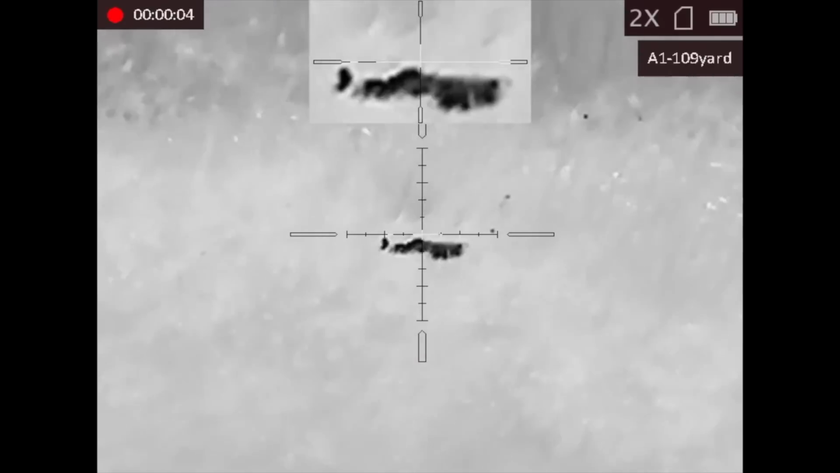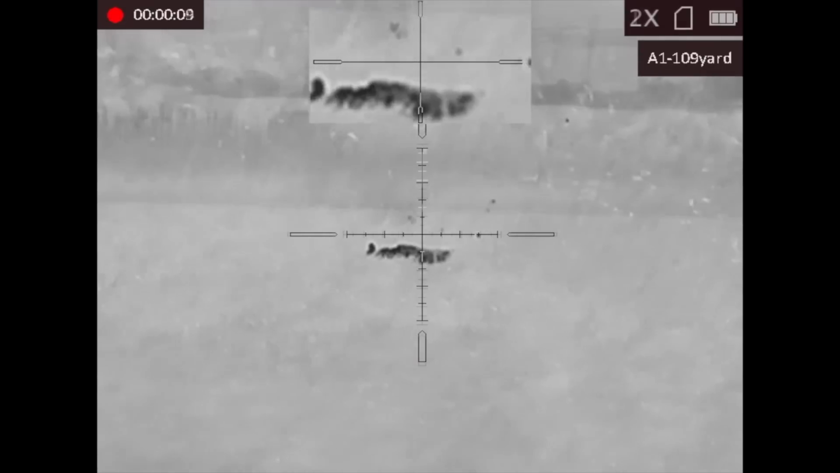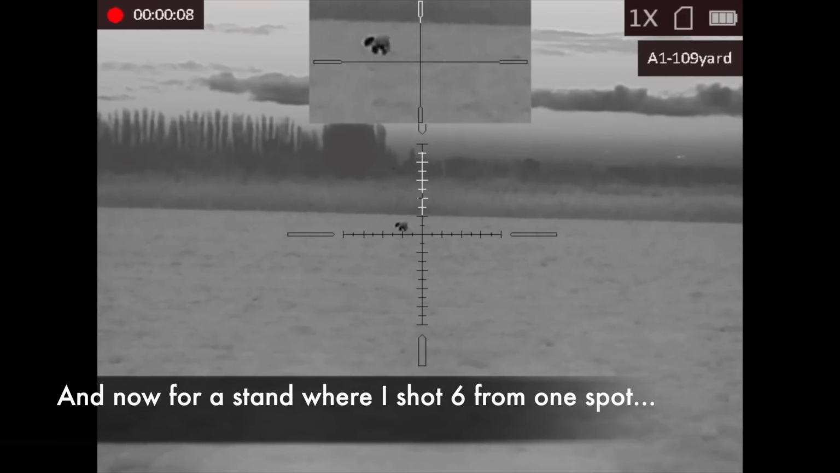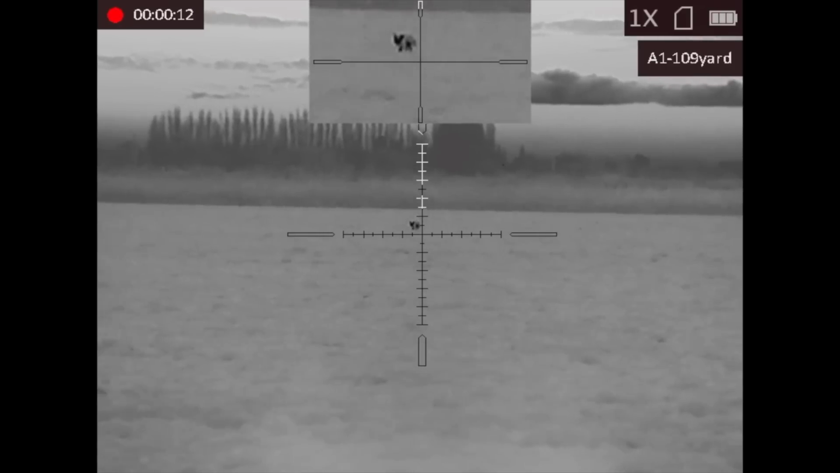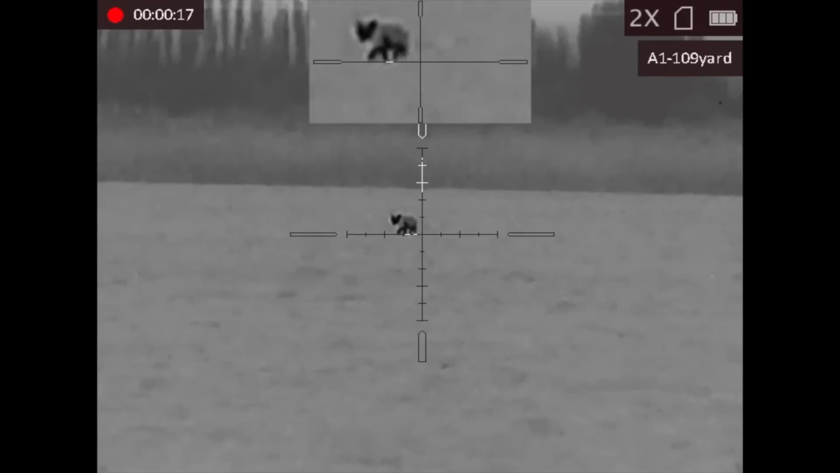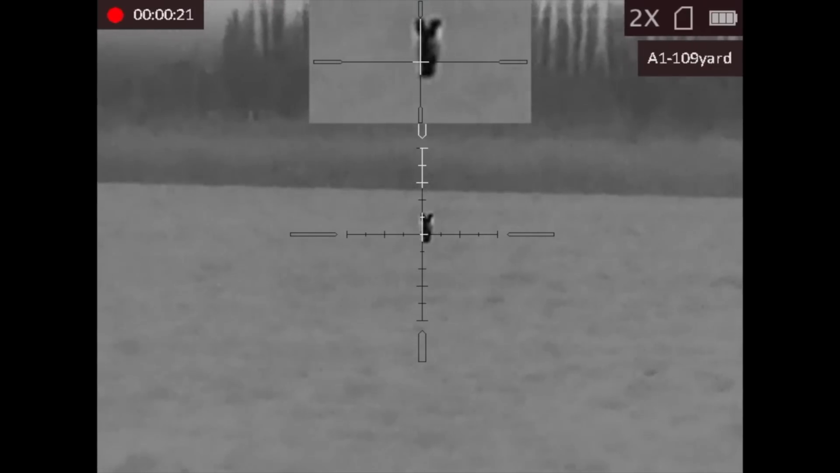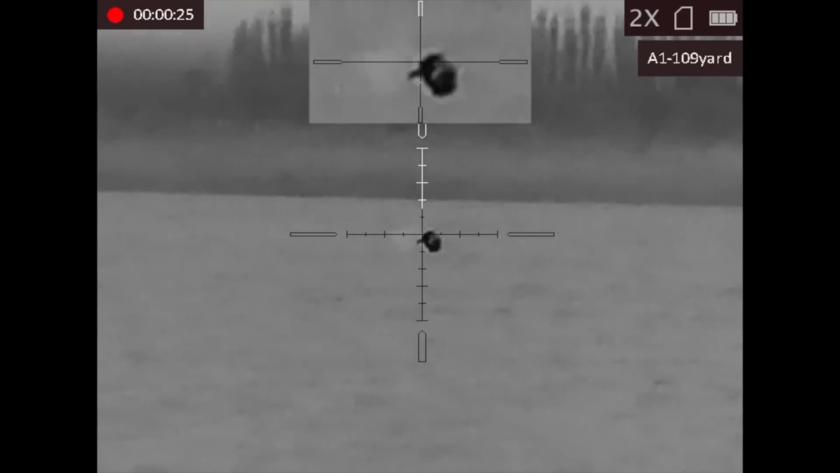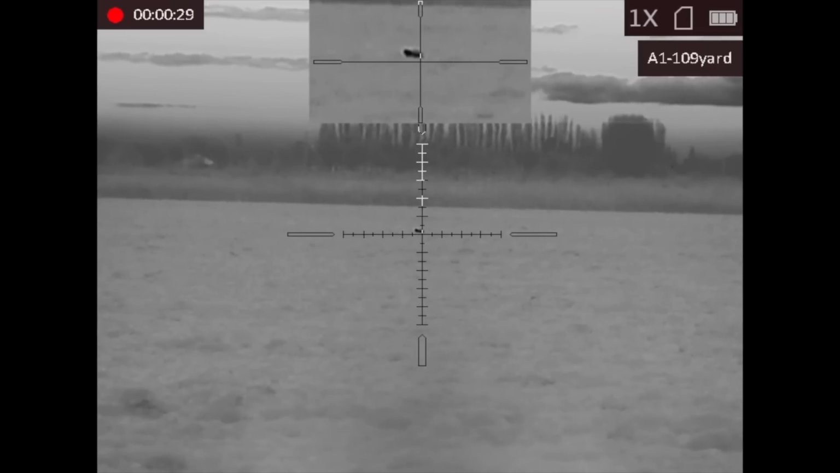That one definitely had a headache. So on this particular evening, we'd had a week of sub-zero temperatures. The ground was incredibly cold. This is one of Rick's drives where they had only had a couple of pheasants come out and saw a fox. So we rocked up, put the caller on, and this one came out pretty much straight away.